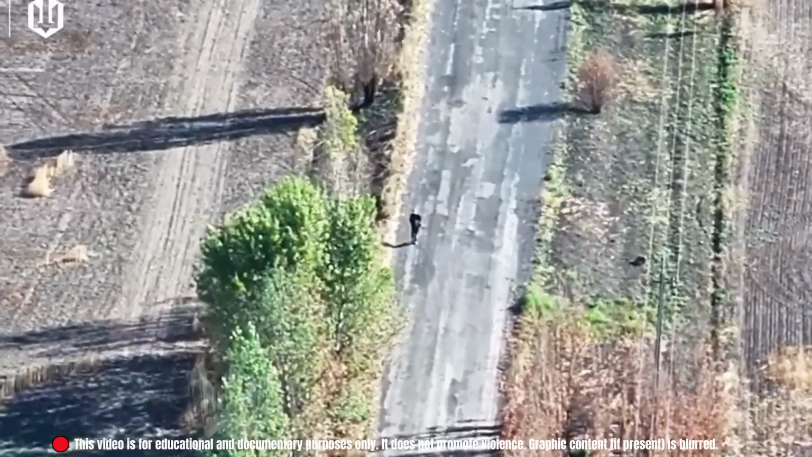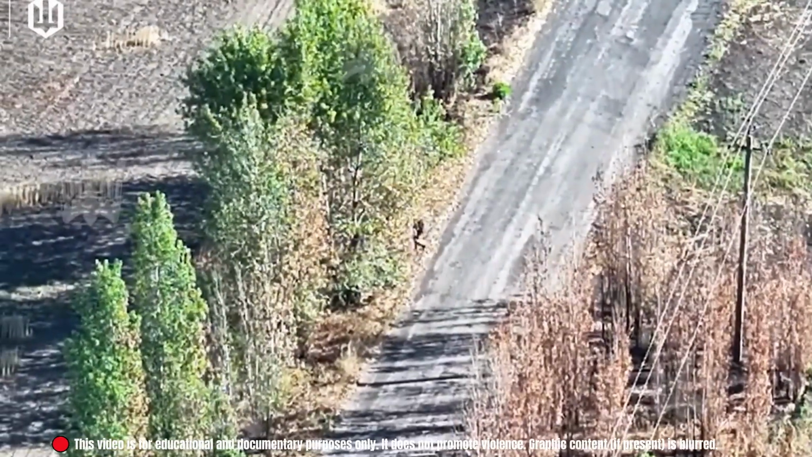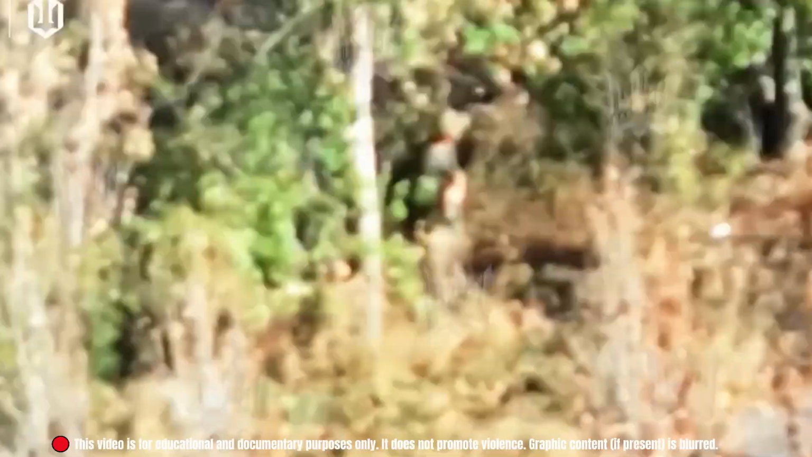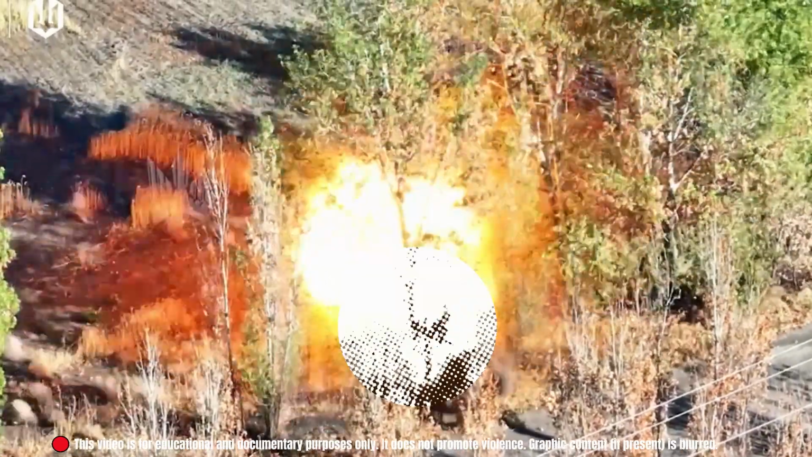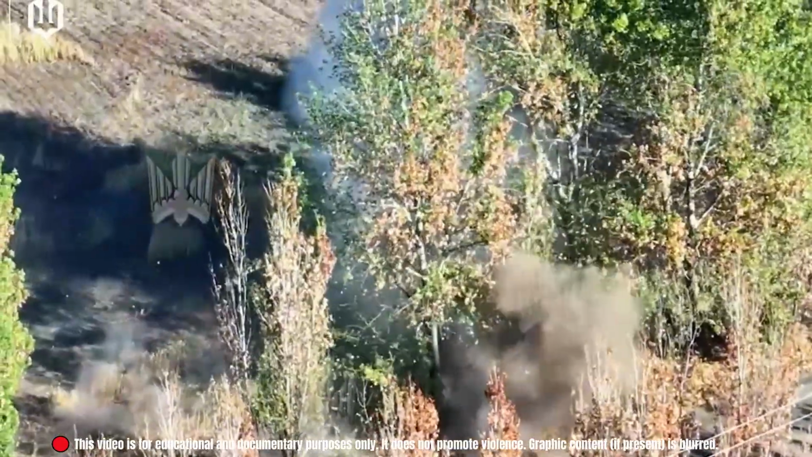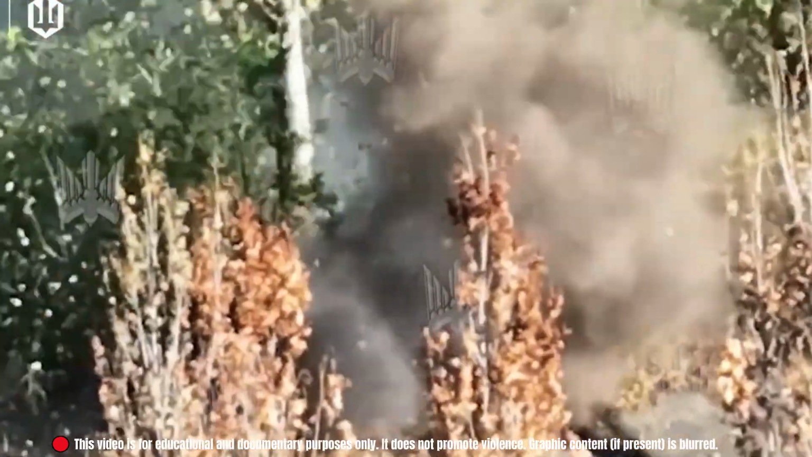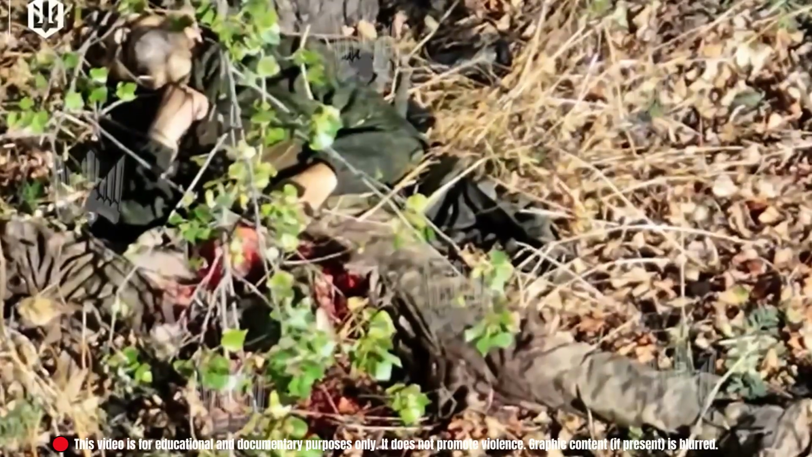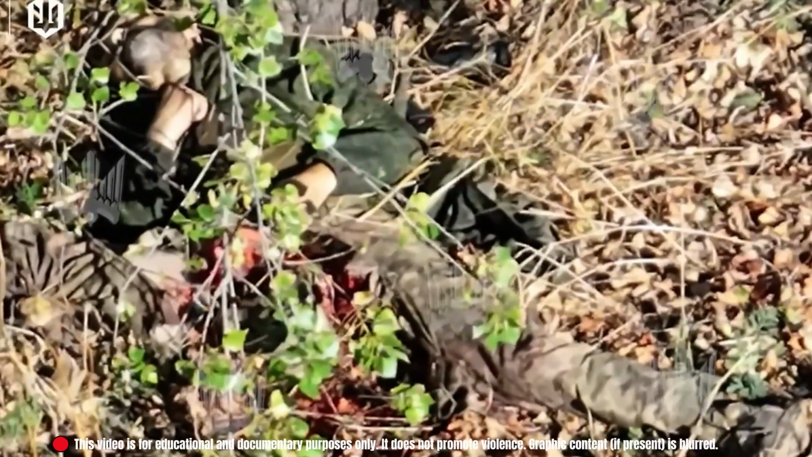A Russian soldier moved along a narrow path beneath the midday sun, his pace slow, his posture tired. He stepped off the trail, seeking rest beneath the shade of a tall tree. Unaware, behind him, an FPV drone silently closed the distance. The soldier leaned against the trunk, removed his helmet, and wiped the sweat from his face. The drone hovered low, just beyond his hearing. It paused briefly, then accelerated, impacting the tree at full speed, right where he stood. The strike was silent, precise. There was no time to react, no warning, just the end of a momentary rest. Even in stillness, there is no safety from the eyes above.